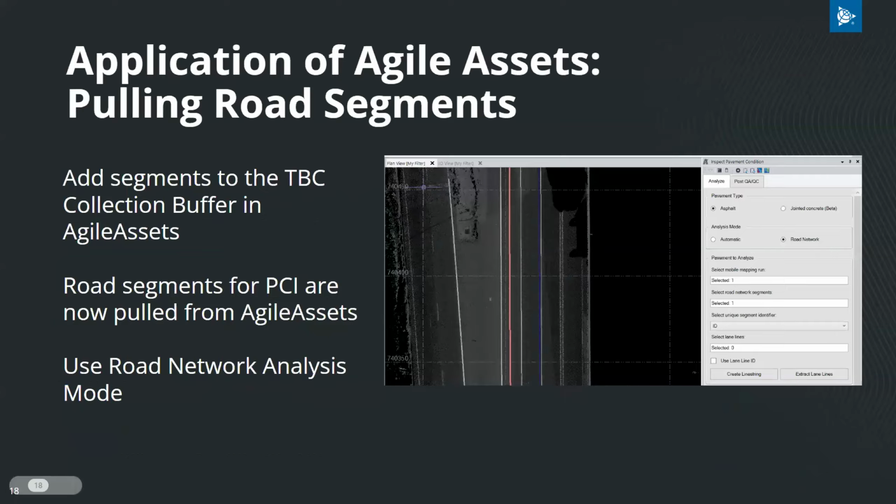The first application of Agile Assets is pulling road segments into TBC. Before this can happen, segmentation that I just touched on must be done in Agile Assets. Once this segmentation is complete, the road segments are pulled into TBC and used alongside road network analysis mode. For anyone already familiar with the pavement condition inspection command in TBC, this mode uses the predefined segmentation from Agile Assets instead of TBC creating segments based on a user set distance. From here, PCI would be run and conditions and scoring would be calculated in TBC.